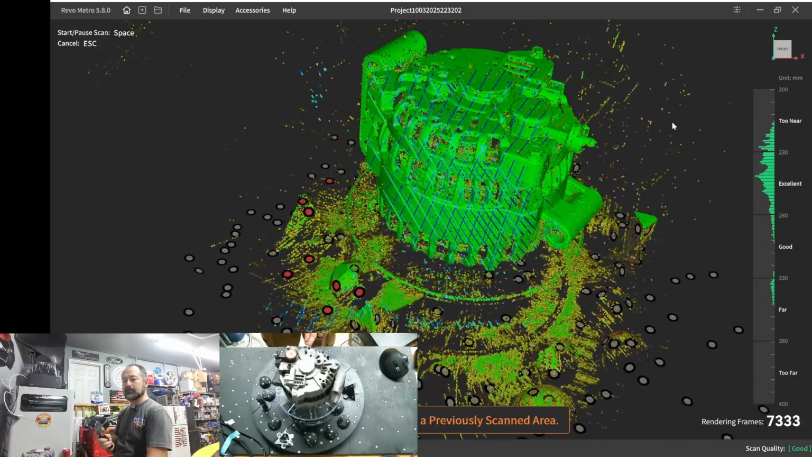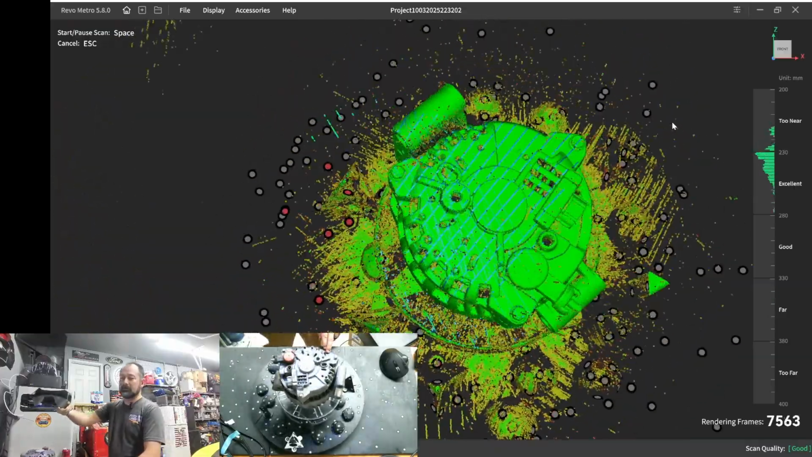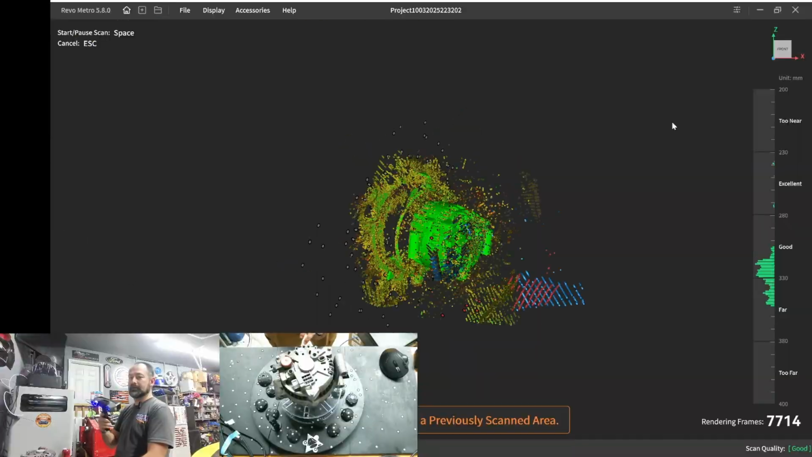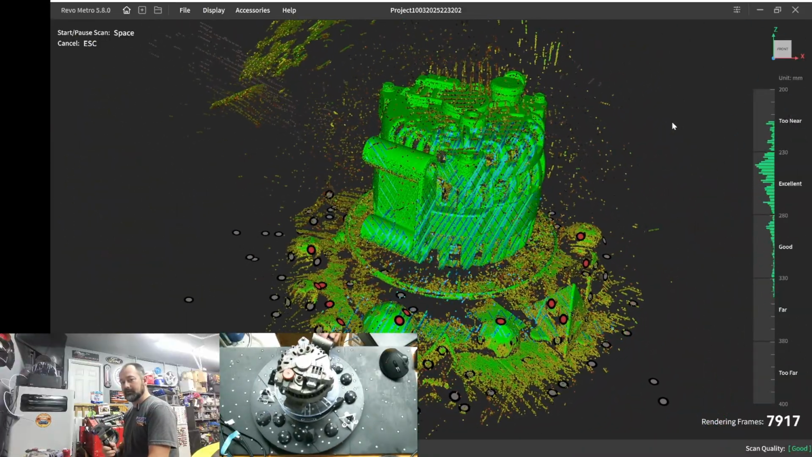So we're getting this. Remember, I was focusing on this top. That's the goal of this particular scan. Oh, it's freaking out right now because it can't see enough marker dots. So let's just get back over here.